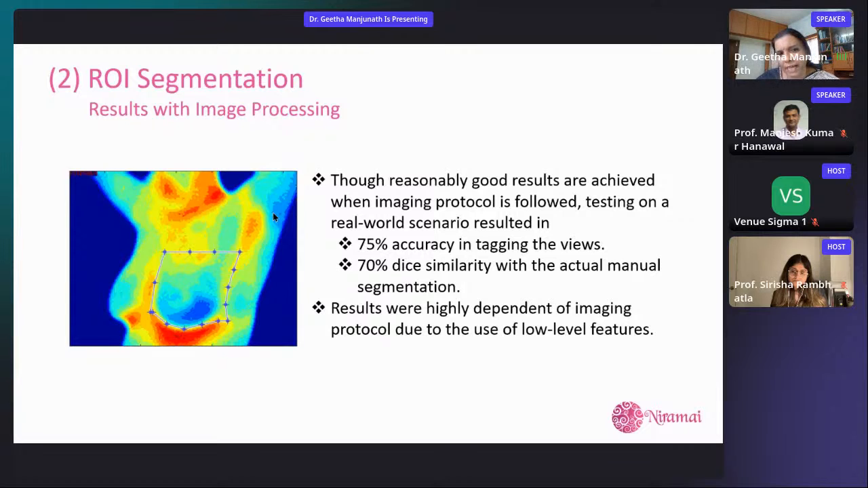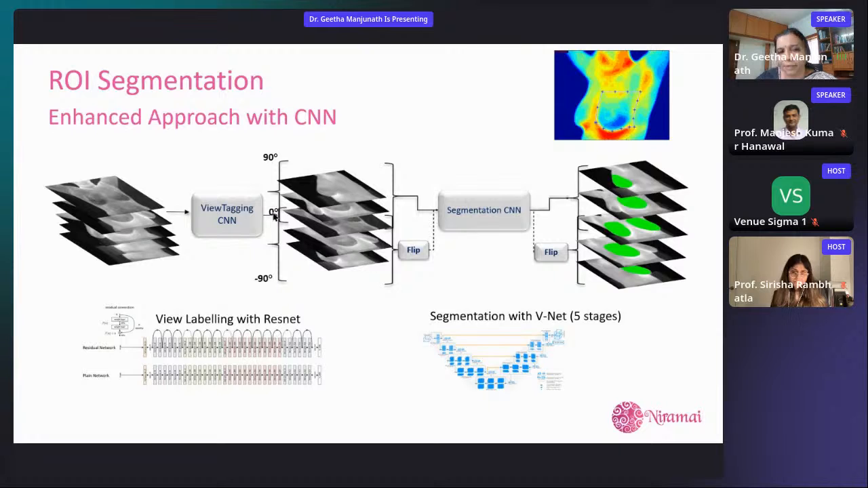Anyway, so with that, later, when we used deep learning, yes, deep learning really works. We did get really good accuracy. And here, as many of you know, in deep learning, what's also important is how we augment the data with, of course, scaling, rotation, and all of that, the regular ones. But in addition, we did a flip augmentation and doubled the data set.